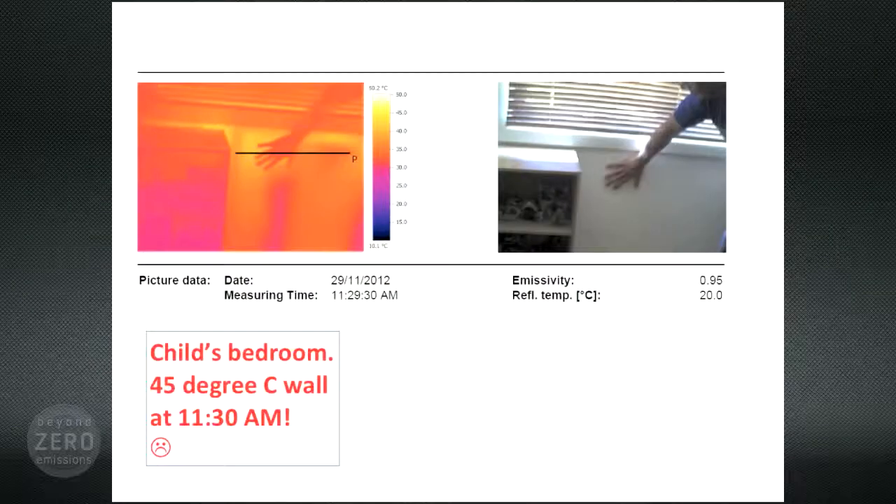More wall insulation in Melbourne, and this is a real mess. This homeowner asked me to check out his young son's bedroom because it was a bit hot. This image was taken in the morning on what was to be a hot day. The inside wall is acting as a radiant heater at 45 degrees at 11:30 in the morning. It will be many hours, if not days, or maybe even months, before anyone can stand to go into that bedroom. Or they might just turn on the air conditioner.